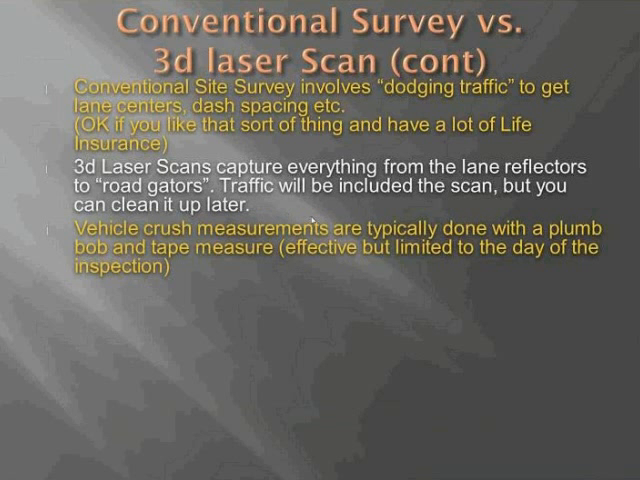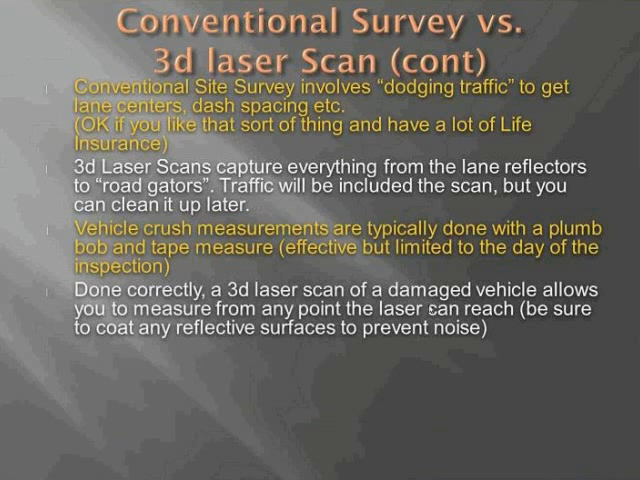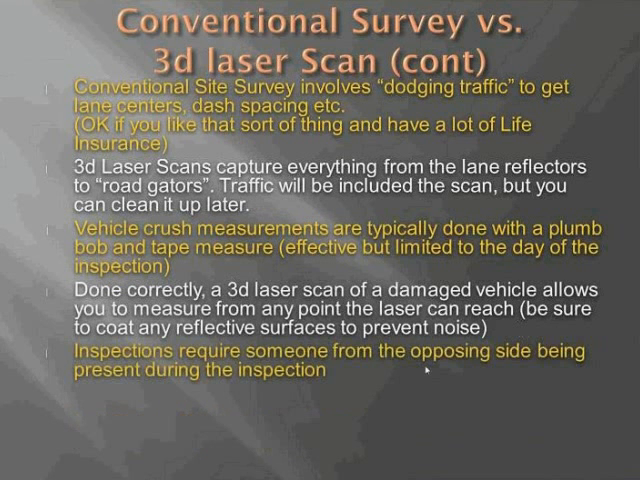Vehicle crush measurements, Ken already talked about that pretty extensively. But one thing I wanted to make sure of: if you get a scanner and you do a scan of a vehicle, make sure that you coat any reflective surfaces, such as glass or chrome bumpers, or even if the vehicle's finish itself is quite reflective. What you'll find is it'll generate noise in your scan that you'll have to try to eliminate later. It's much better to use a little bit of prevention.